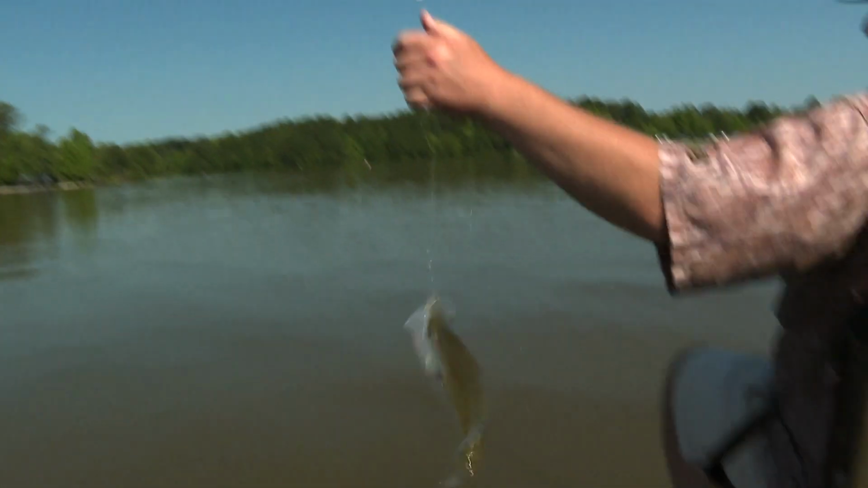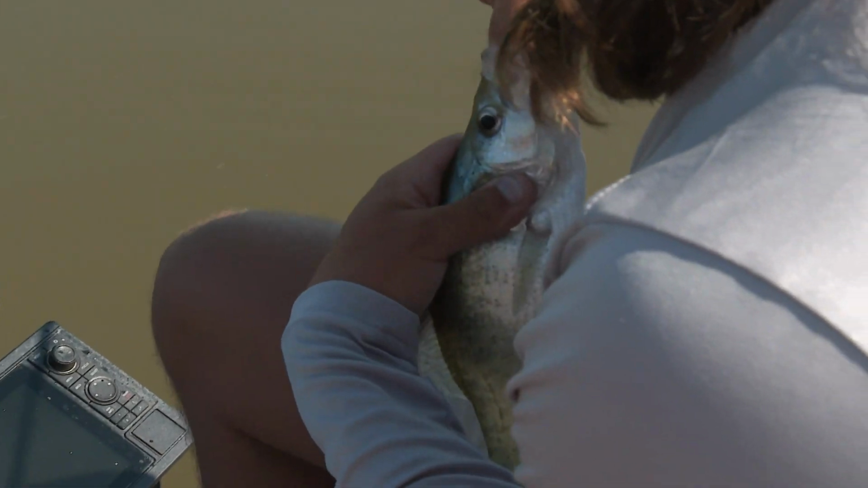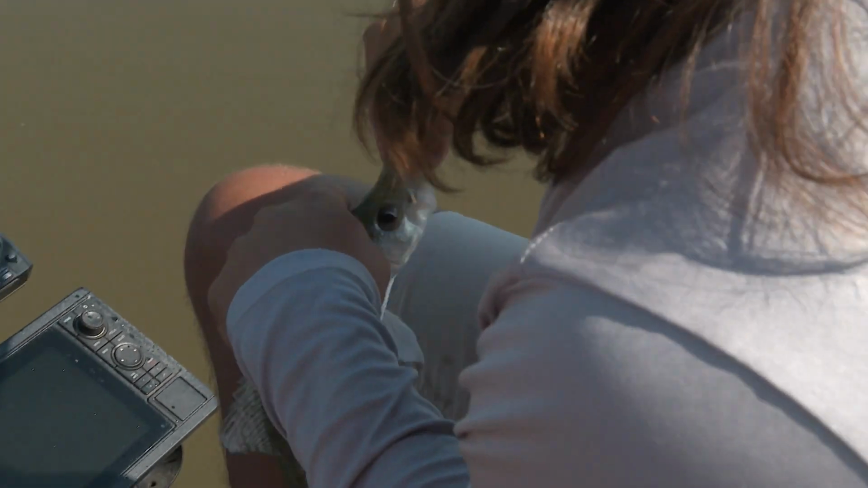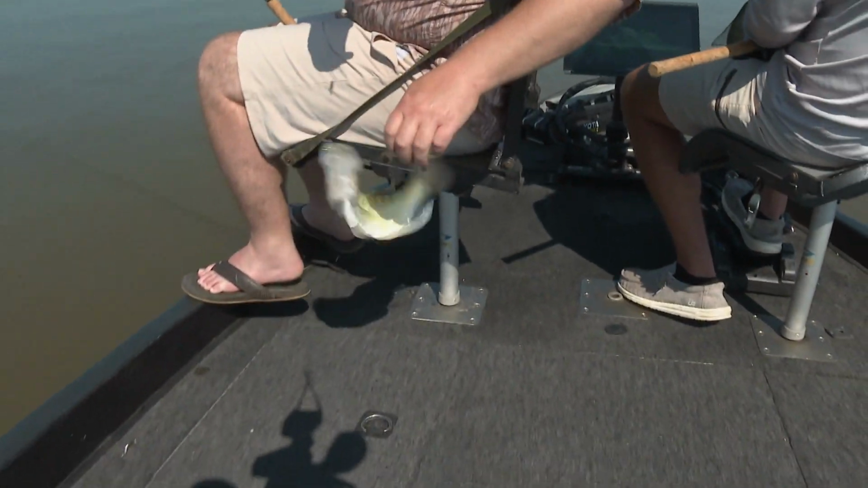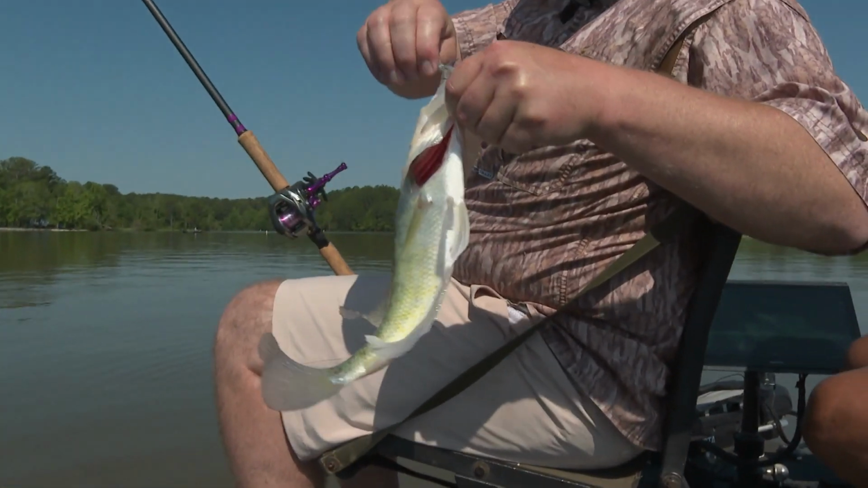Little fish will always bite first. Golly, he shot at it. There's a bunch of crappie there. Oh, better fish. Yeah, a lot better. Sweet. Fish is long and skinny. That's about as spawned out as they get right there.